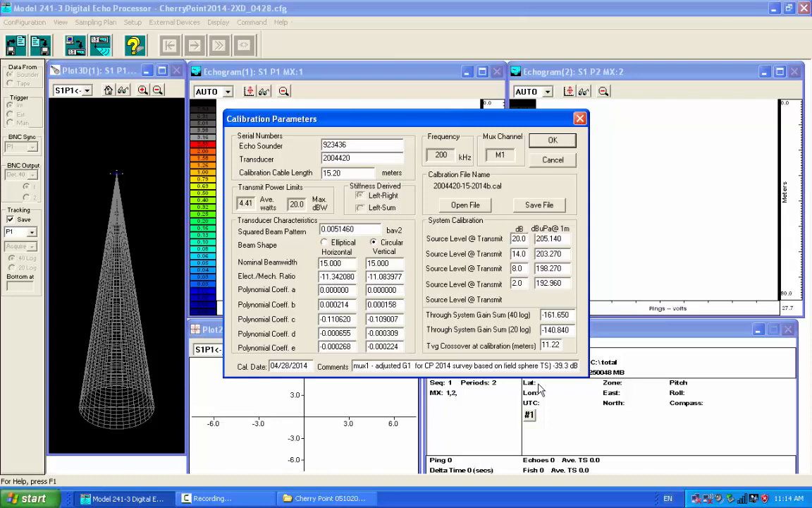So I took the most recent calibration for this transducer, which was a couple of years back, with a slightly different cable length, went out and did some careful sphere work, just an hour's worth, and then made a note down here that I had adjusted that value to minus 39.3, which is where I lined in on it.